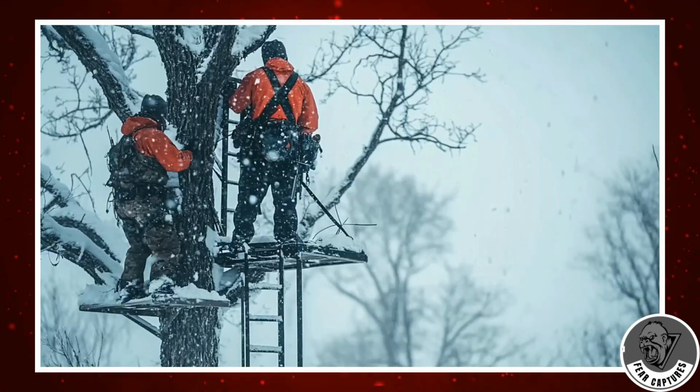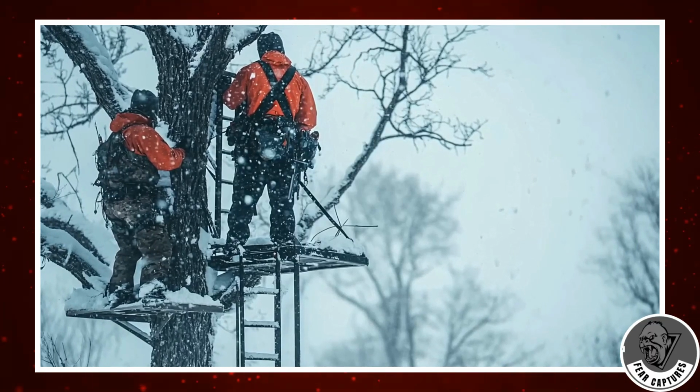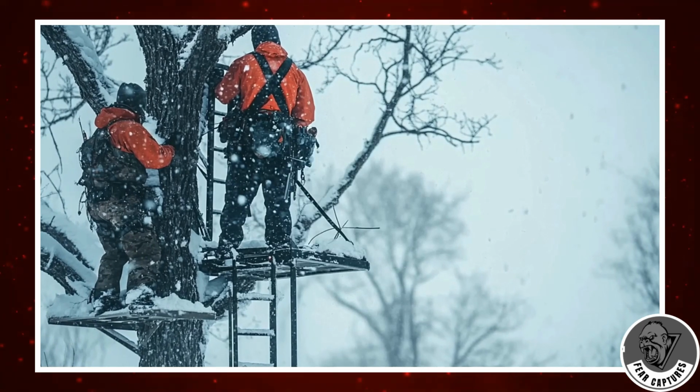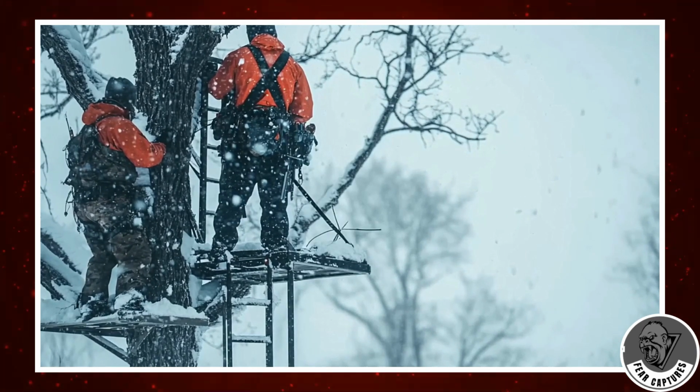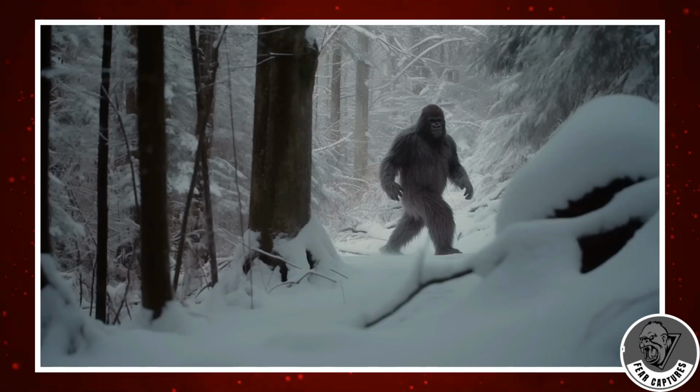Baum's eyes caught movement in a nearby field, but it wasn't a deer. It wasn't a coyote. What he saw moved with unsettling grace. Long, deliberate strides, covering ground with speed no human should possess. It didn't run. It glided. Powerful. Purposeful. The winter setting makes this sighting especially compelling.